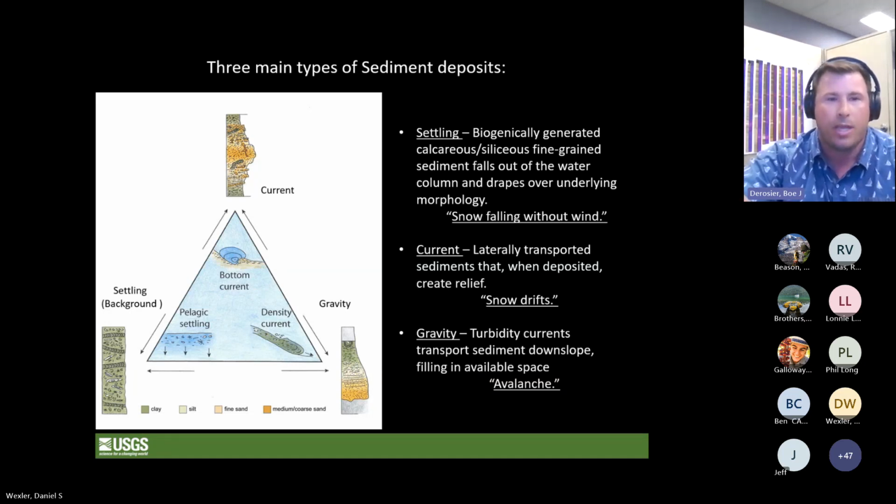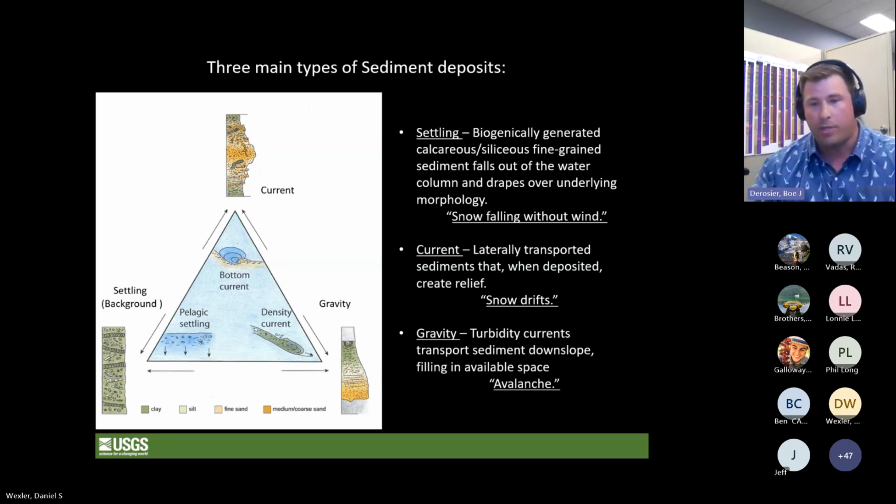We're going to start off on the bottom left here where we have settling. These are usually fine-grained sediments that fall out of the water column and drape over the underlying morphology. These are the background sediments that we've been talking about. The analogy I like to use here is snow falling without wind. We've all gone to sleep during a snow, and we wake up and there's a nice layer of snow draping over bushes and our cars and trees and everything. These are our background sediments.